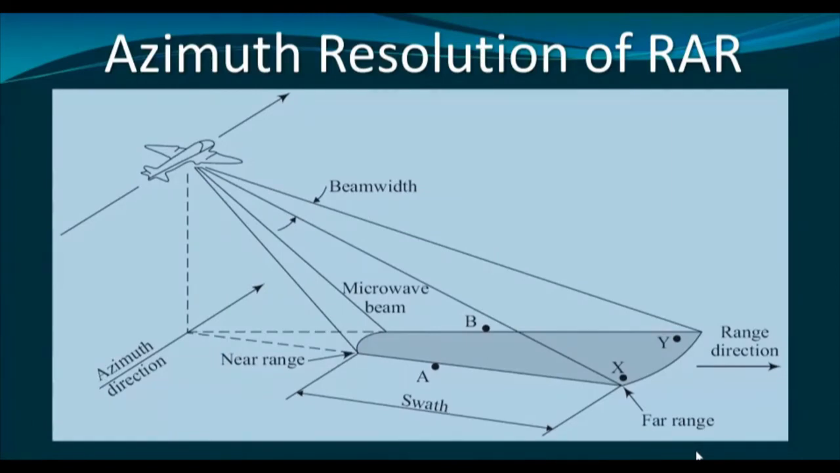As you can see, here we have the beam, and this is the entire microwave beam. This is in near range and this is at the far range. So whatever comes within this beam cannot be discriminated individually.